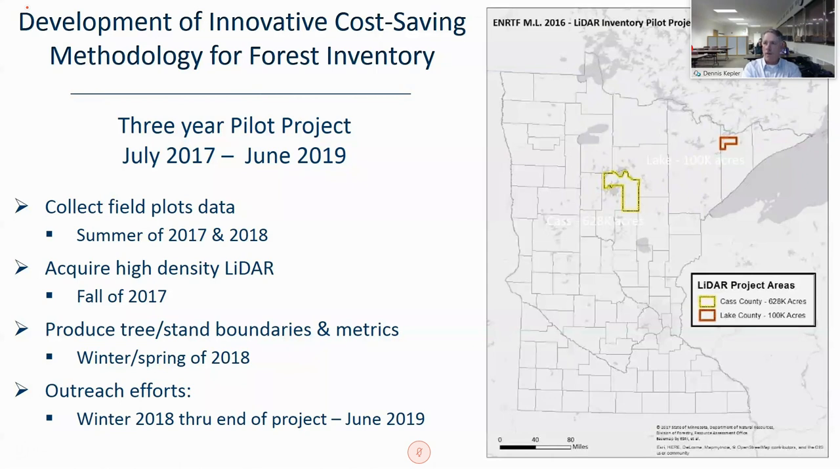So what do we want to do? We want to acquire the LiDAR, high density. Our goal was greater than 12 pulses per square meter in those two areas, and then produce what we call stand boundaries or polygons. But our other thought process was, can we produce tree information alongside of that?